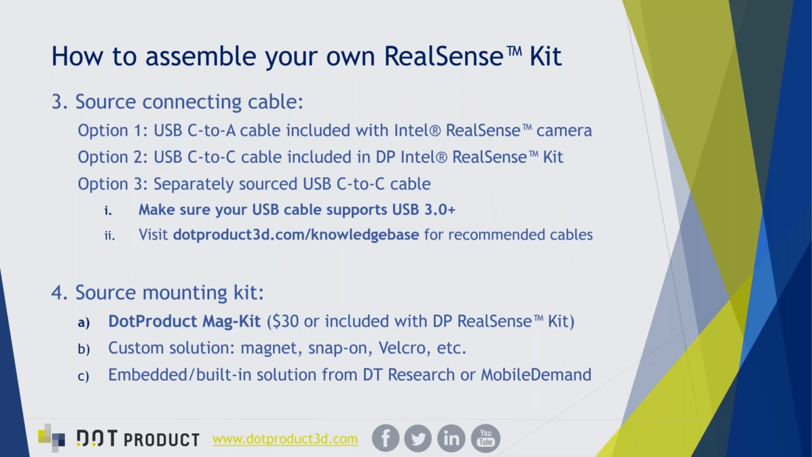The third component you need to source is a connecting cable. And the fourth is your mounting kit. Both of these would be included if you bought your RealSense through DotProduct directly, although we also encourage customers who already have their own cameras or buy through RealSense to source the same recommended solutions that we utilize in our kits. So option one for your cable would be to utilize the included cable that comes with your RealSense kit, even from Intel, which is a USB-C to USB-A.